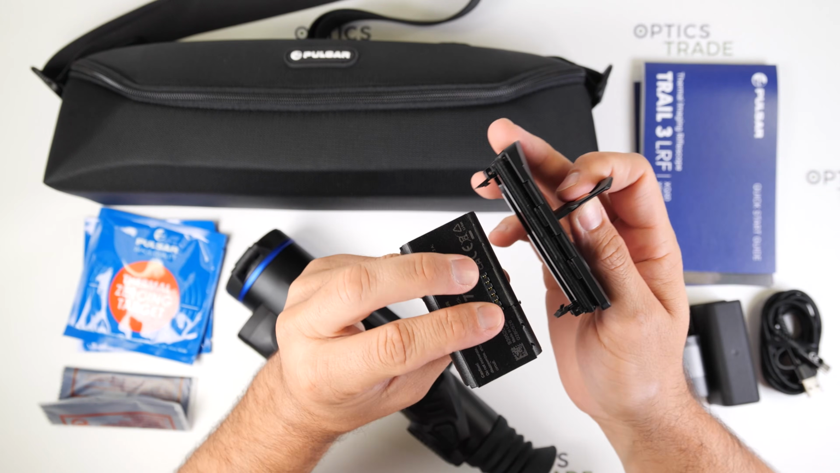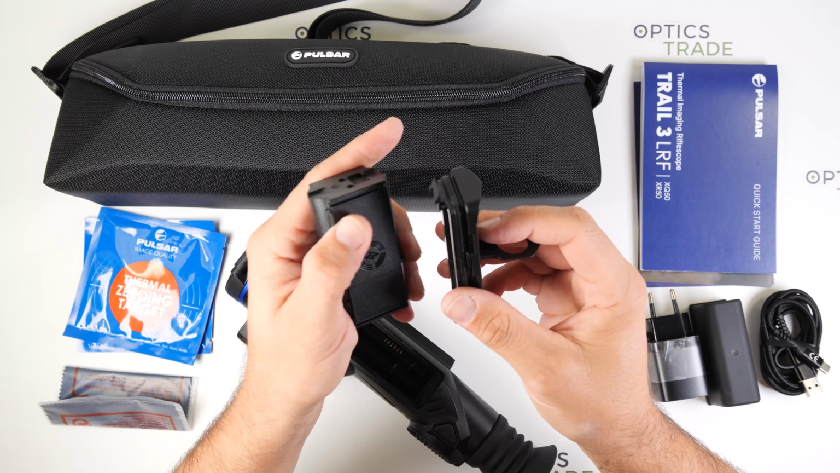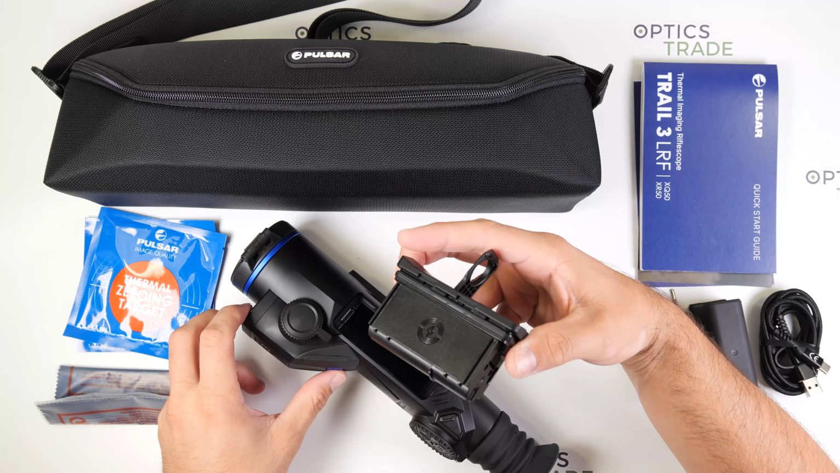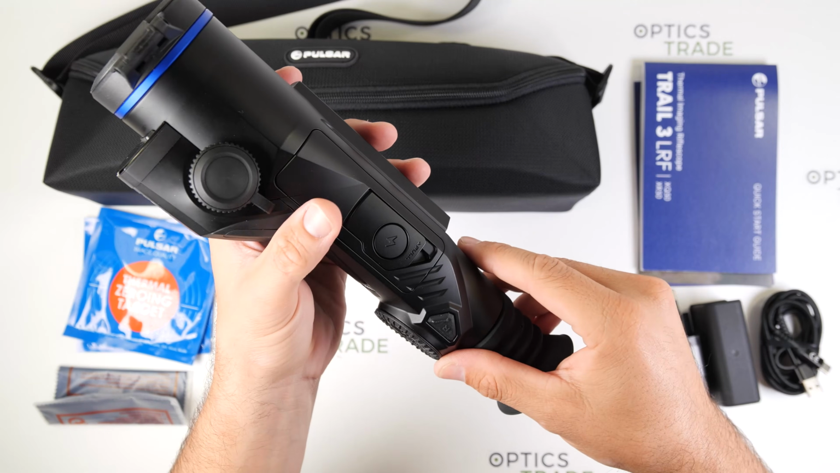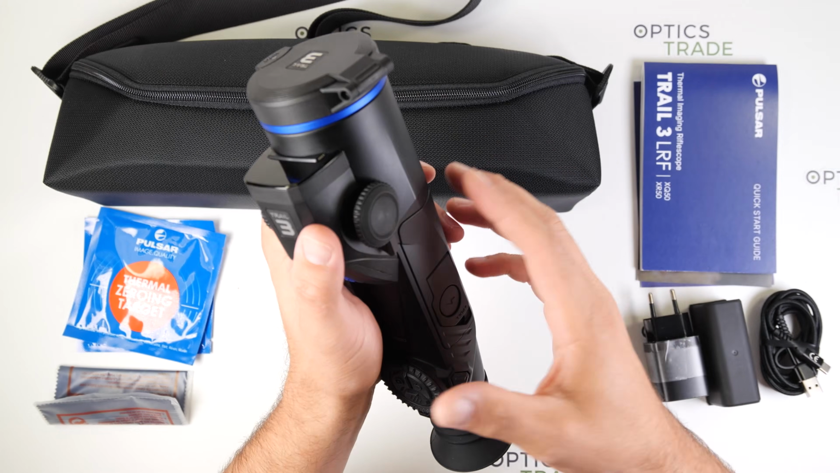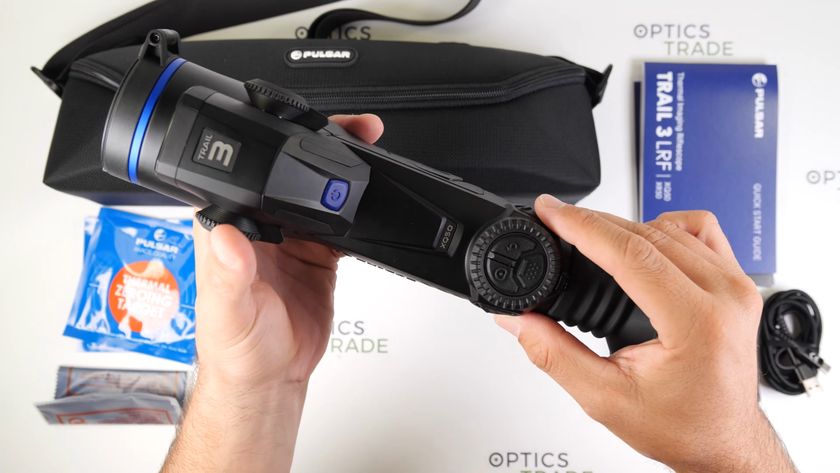Then you just have to open these latches here, put the battery inside like this, close the latches, and you can already insert the battery like this. So it is extremely fast, and again, if you have the second battery with the second cover, you have it in a matter of 10 seconds and you can already use the device again.